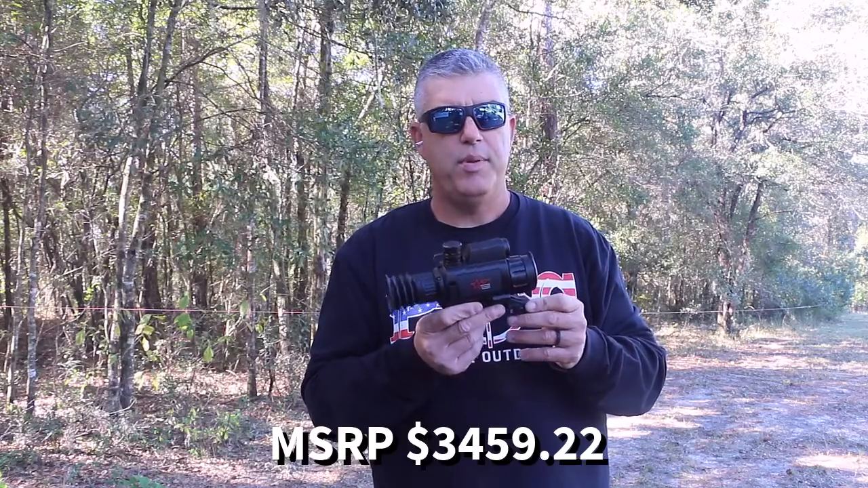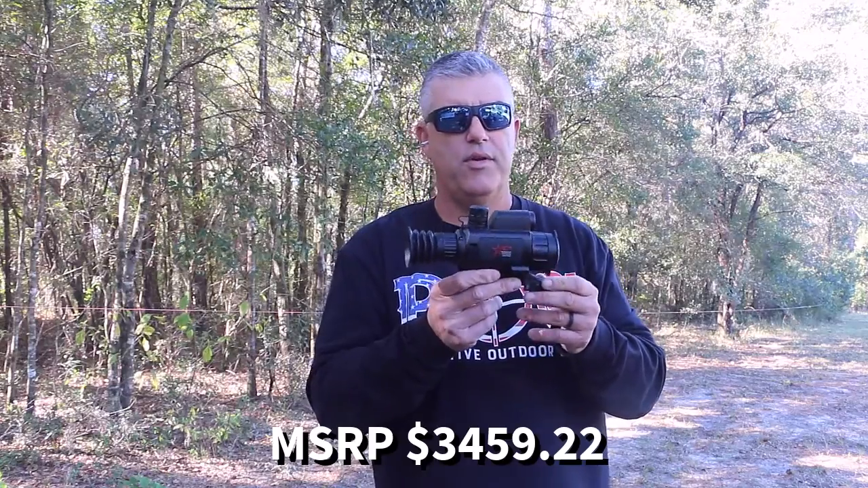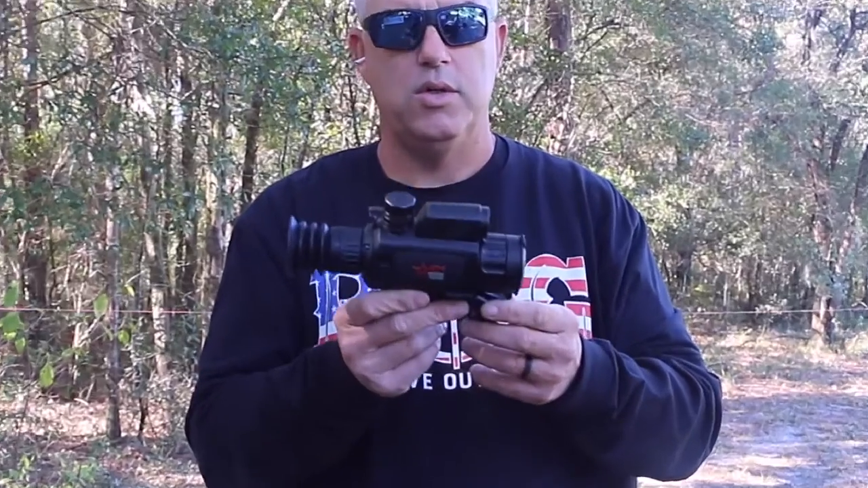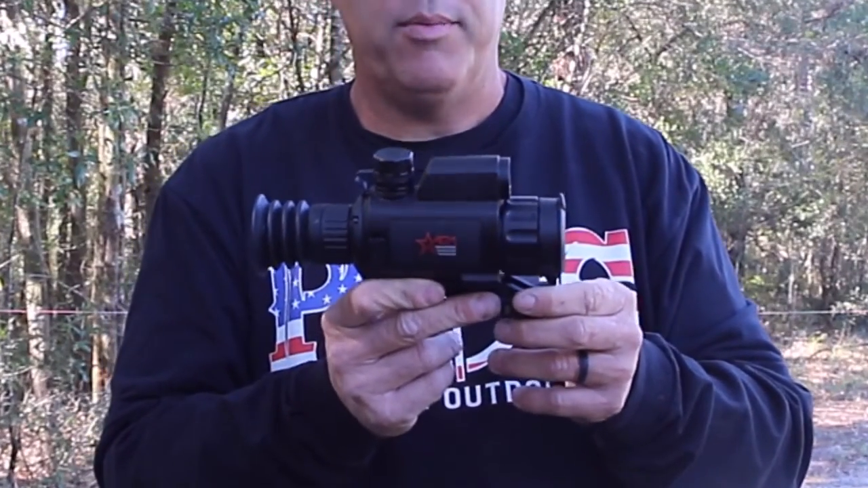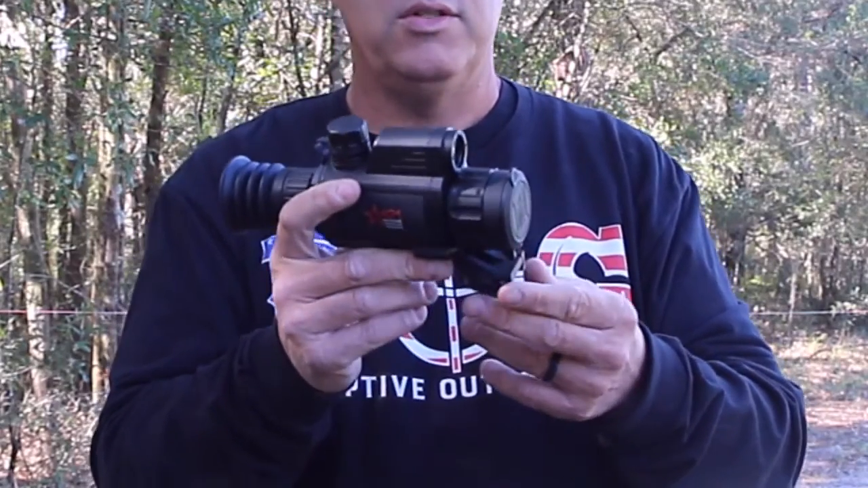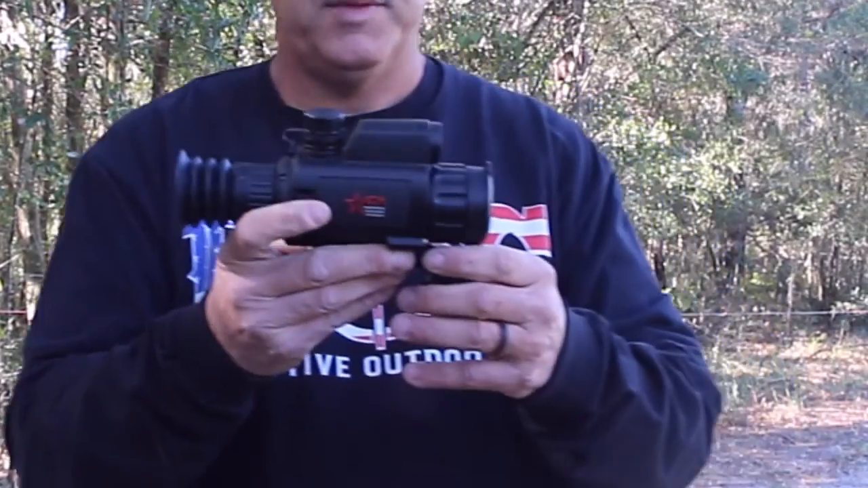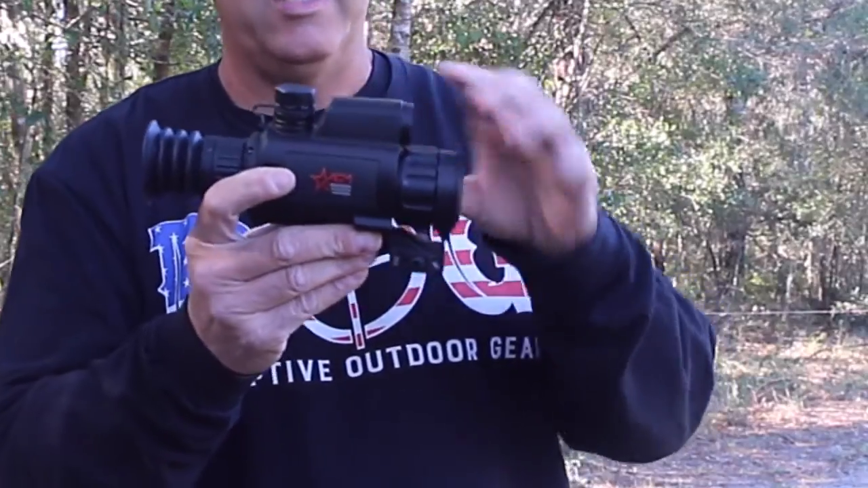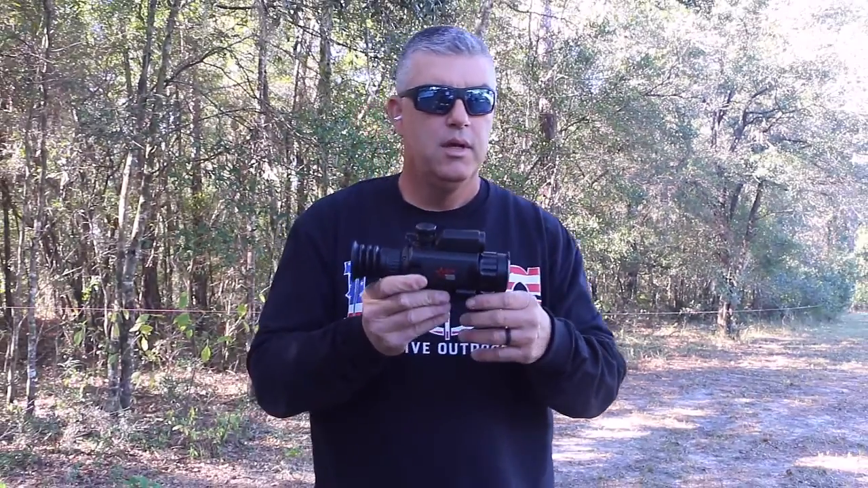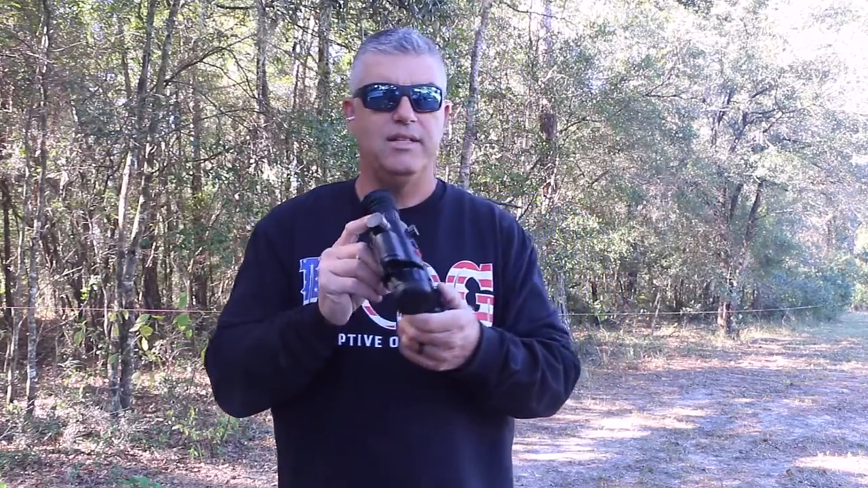Also, the MSRP of this unit is $3459.22. Now that's in 2022. I have seen them drop their prices a little bit for a sale or whatever, but as far as units go with actual rangefinders on them in this package, it's a compact package, and for the money, you really can't beat it. So let's talk about a couple of things that I dislike about it.